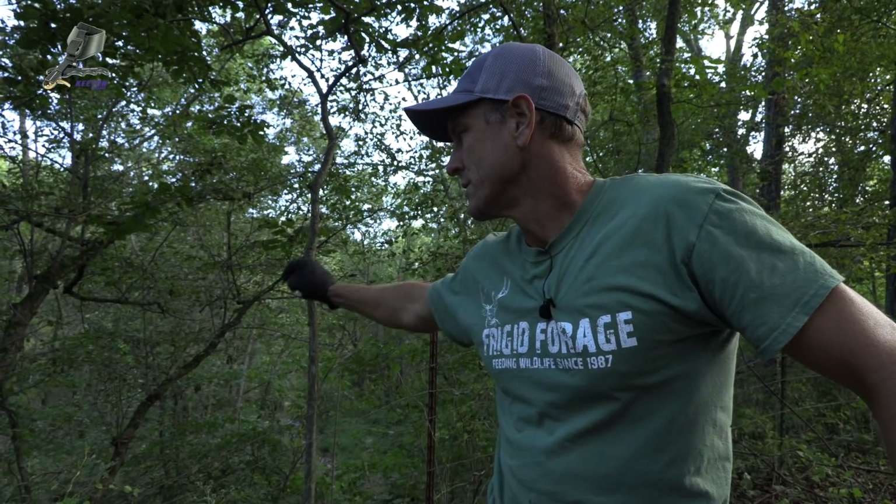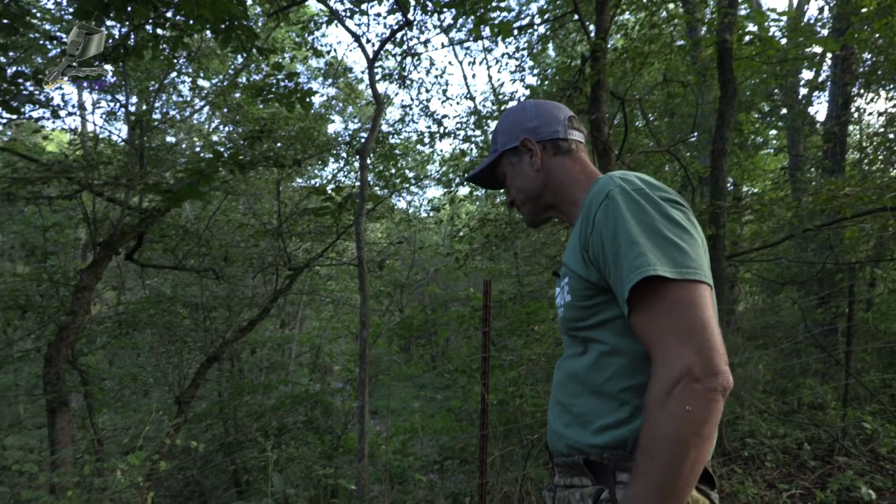Bummer. So I was coming back here to check a camera and got hit with that smell. So I'm going to figure out where the wind is coming from and track this deer down. But there's a creek right here. I'll bet it's down in this creek.